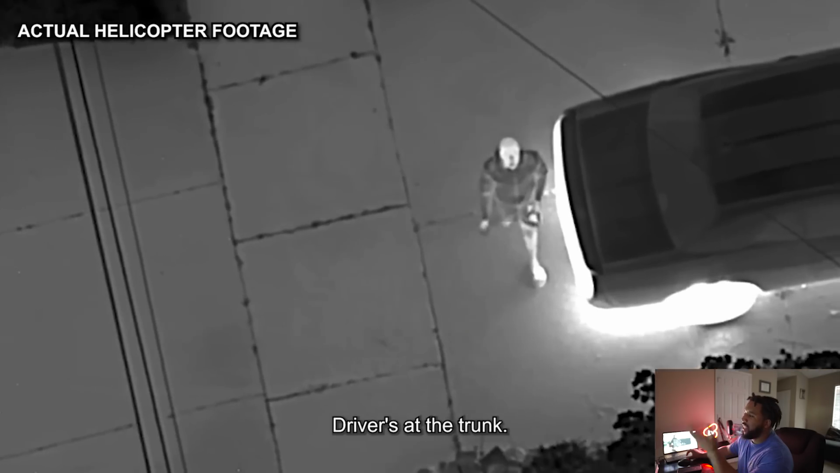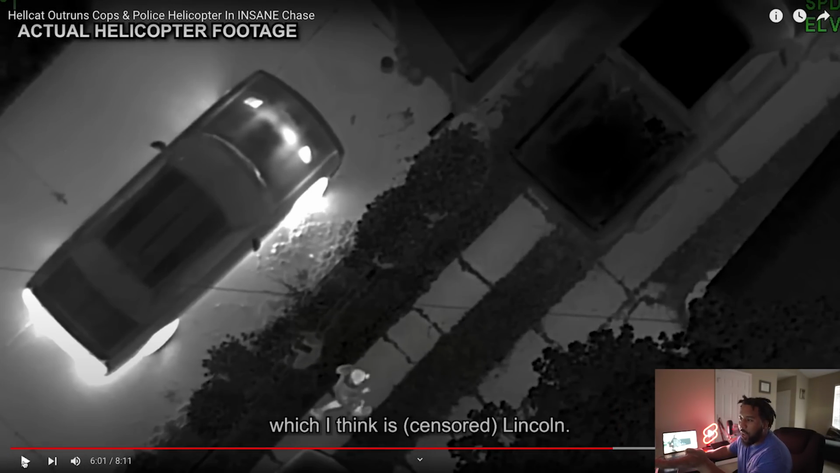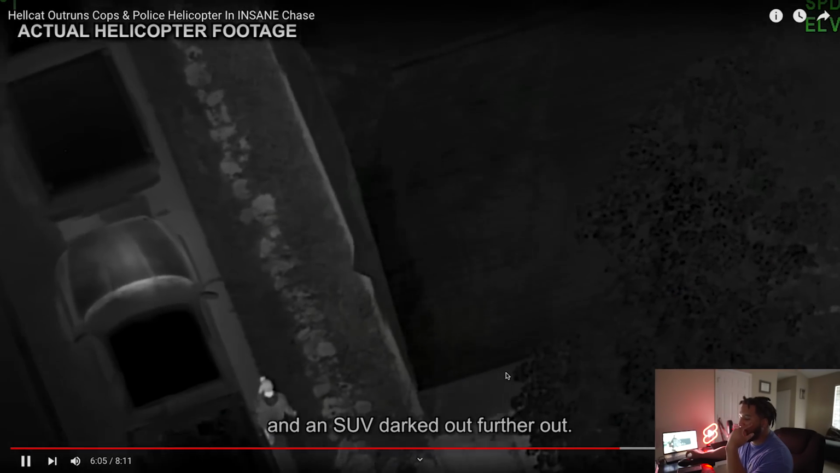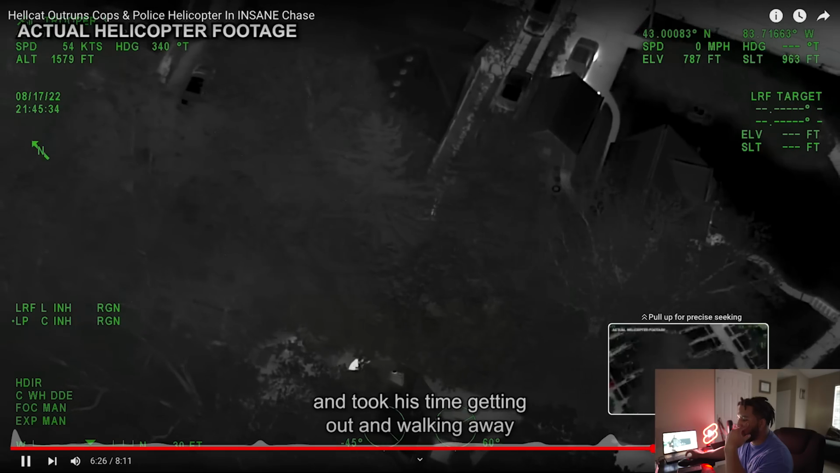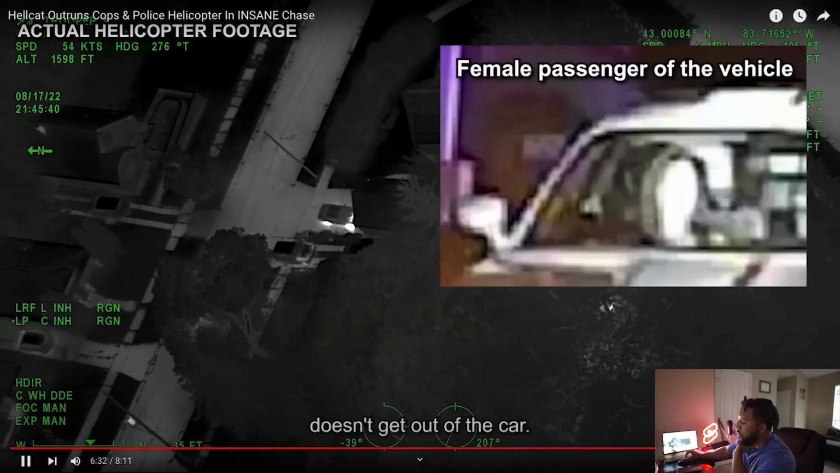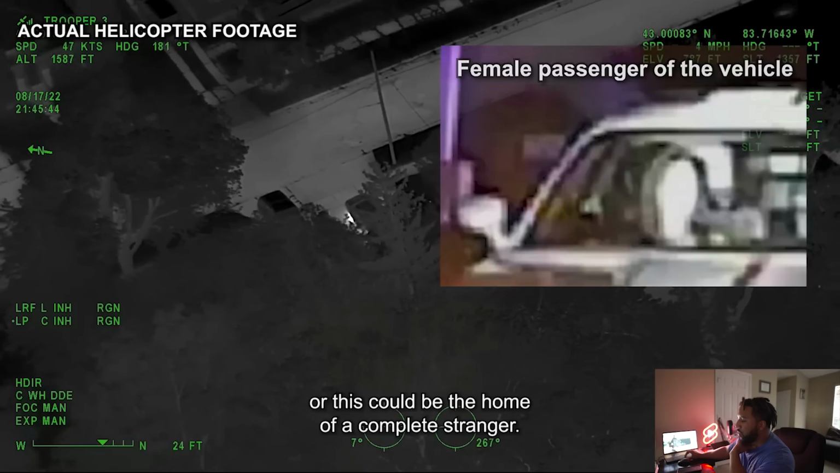Driver's at the truck. Look at that. Walked into an address next door, which I think Bro is just chilling. Hops out the car chilling. Challenger's on fire. There's a pickup truck in the driveway and an SUV darked out further out. He's up in the... as if he were somewhat comfortable being there. However, notice that his female passenger doesn't get out of the car. This could be his residence, or this could be the home of a complete stranger.